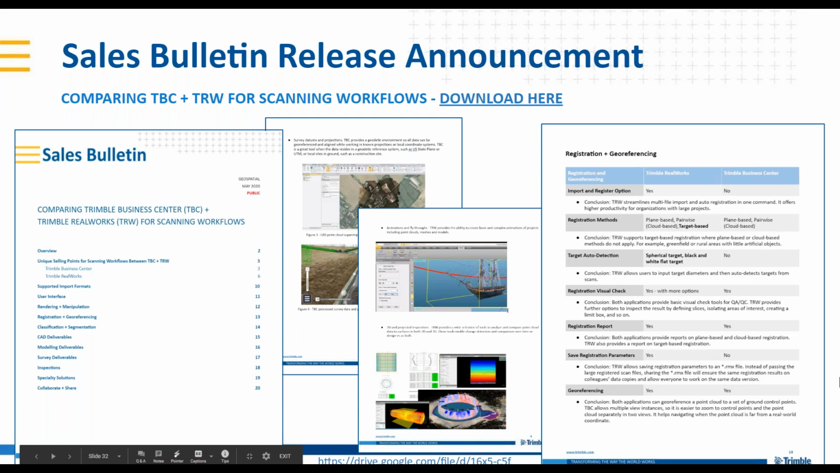Great. All right. Well, thank you. We got one more bit of news or an announcement here. These comparisons of the strengths of Trimble RealWorks and the strengths of Trimble Business Center are all compiled by the team, and we announced a new sales bulletin that's available for download there at that hyperlink. This is a 20+ page document of comparing. So maybe some bedtime reading if you need to put yourself to sleep, but a great reference guide, depending on who you are.